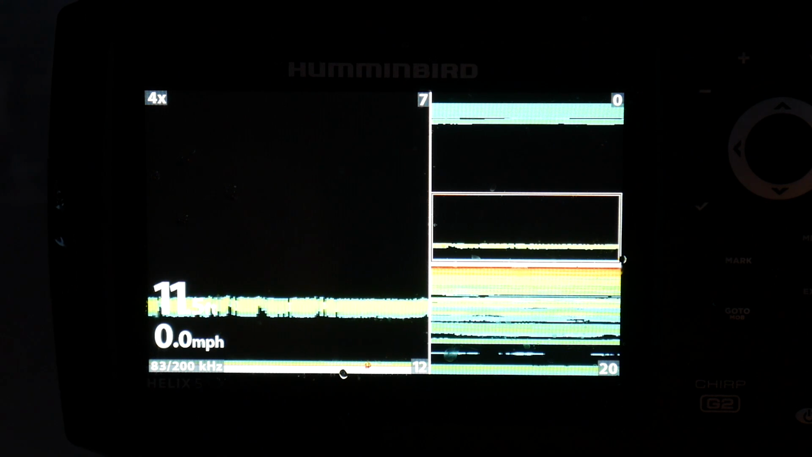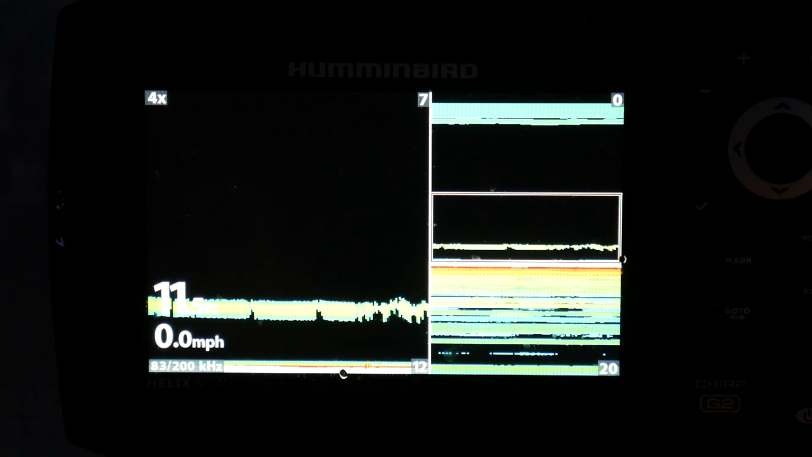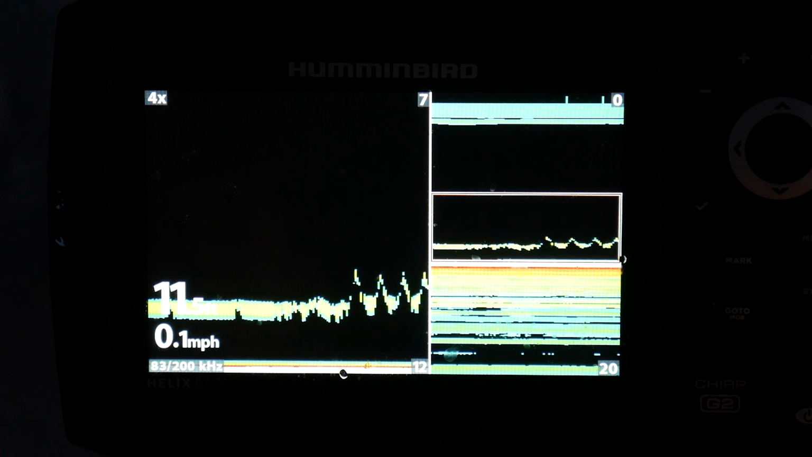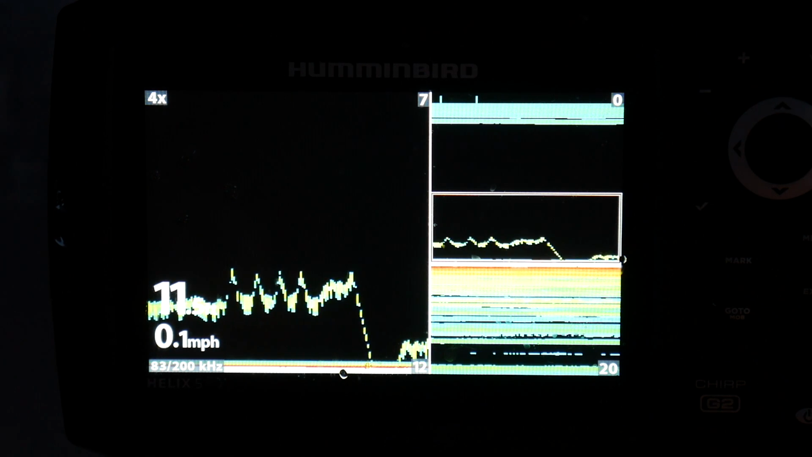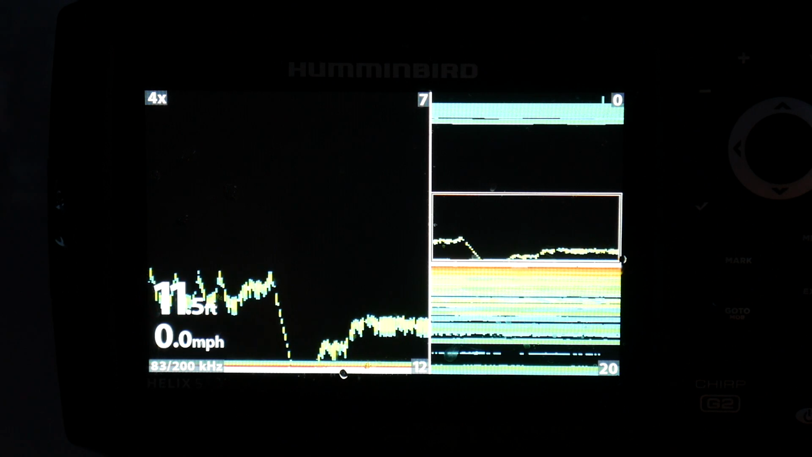The Vexilar FL-8 really doesn't have a zoom feature, and the Humminbird has a ×8 zoom. So that really plays a big role in your ability to see what's going on down there. This is in real-time view, jigging up and down right now, and when a fish comes in, it's going to be a giant blob on the screen, and it's just going to come in hot. And that's the biggest difference between this unit and the Vexilar.